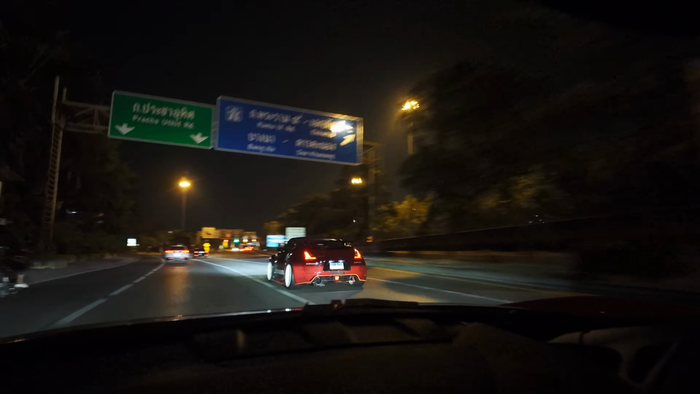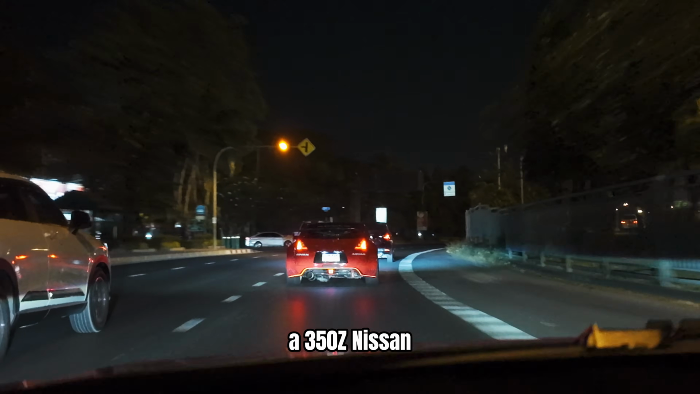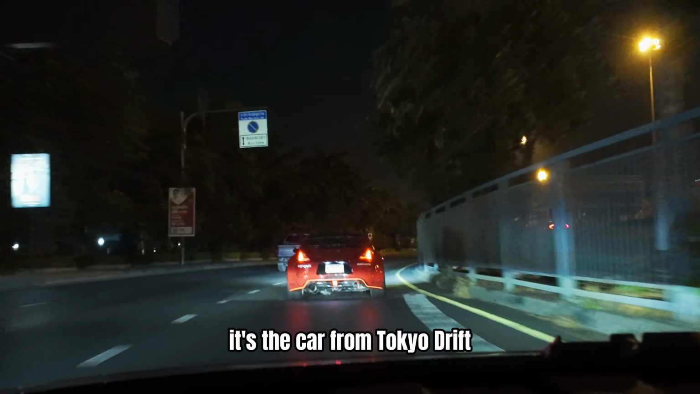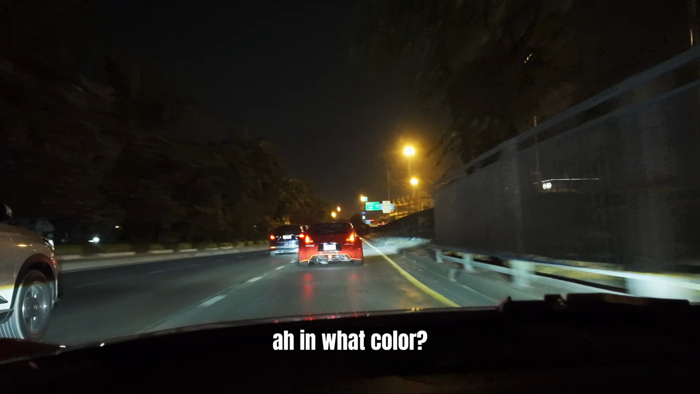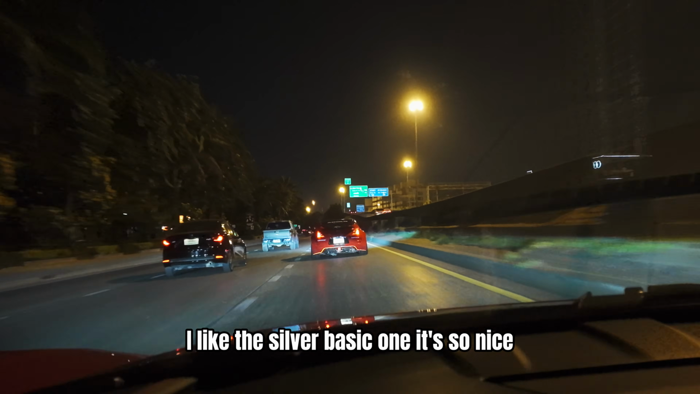Whoa! Check this out! This was my dream car when I was 14. A 350Z Nissan. Really? Yeah, it was my dream car. It's the car from Tokyo Drift. In what color? The same, the black from Tokyo Drift. Oh, I like the silver basic one.